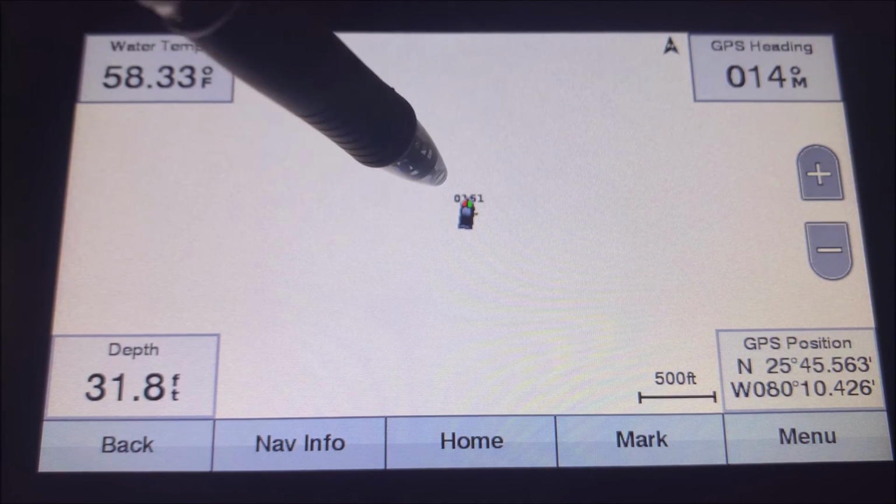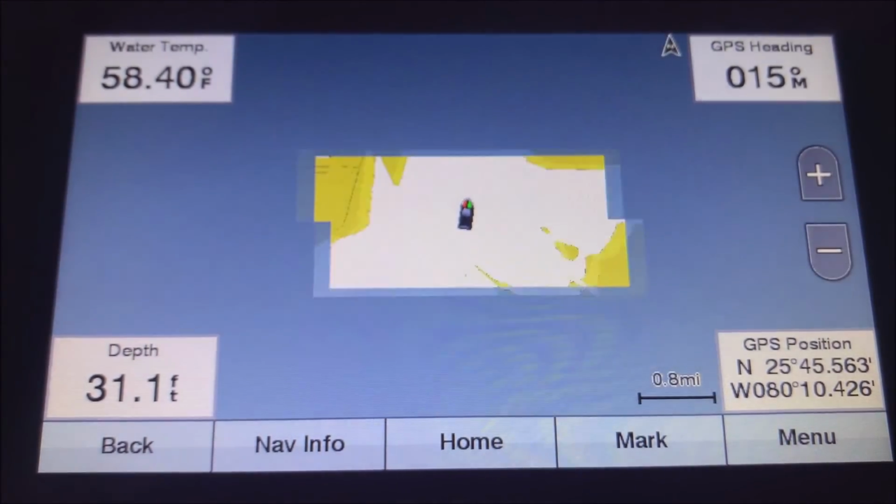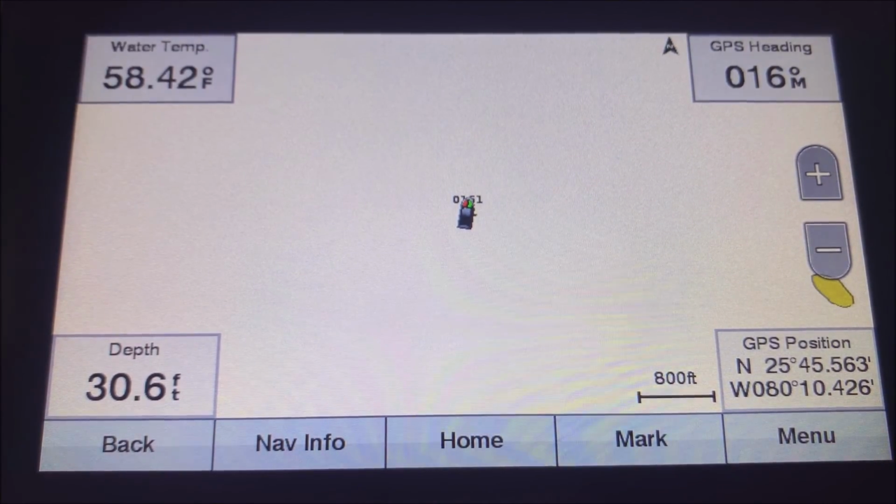Again, I'm in my garage, so that's why this map's not really showing anything. It's just a blank screen. I could zoom out and go to a lake, but if you start panning around, then these are going to go away. And that'll kind of defeat the purpose of showing you how to change them.